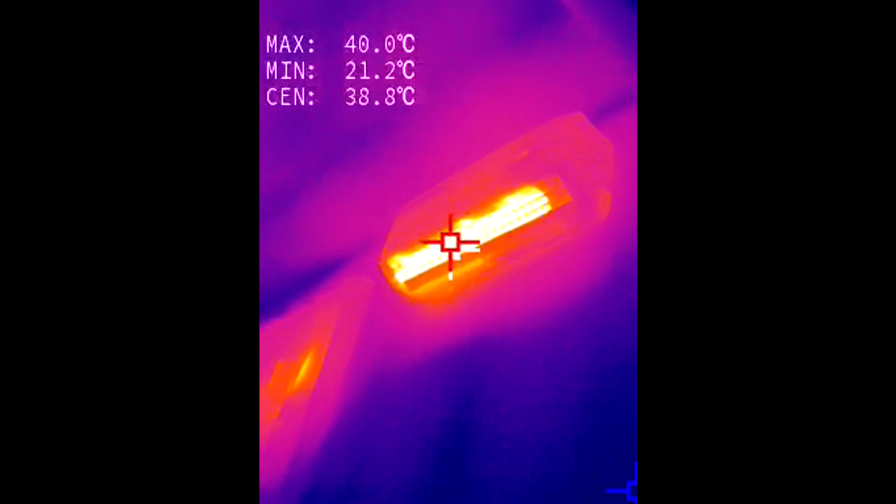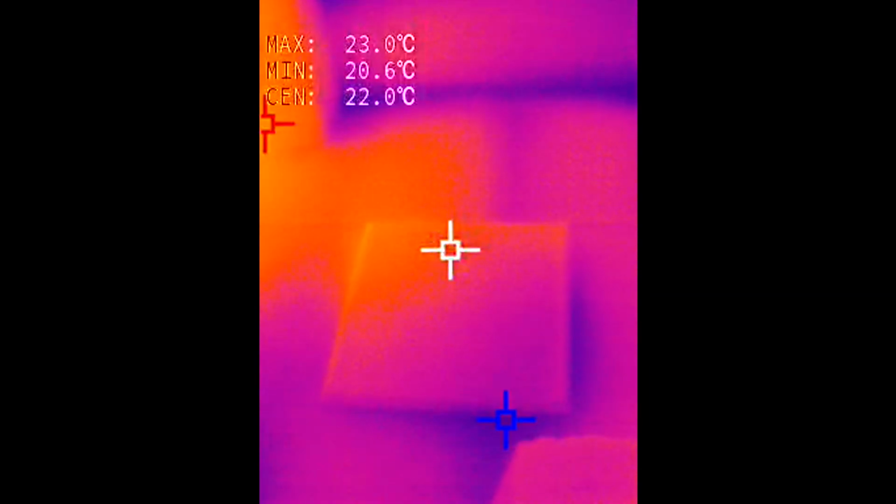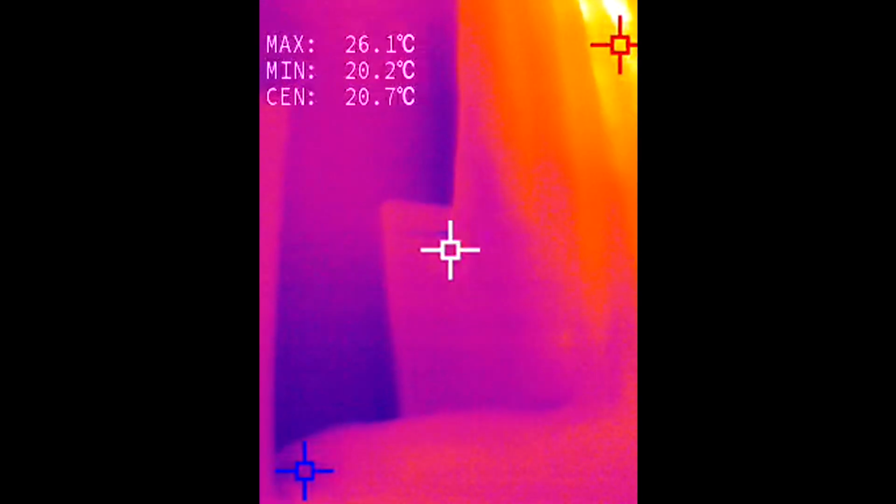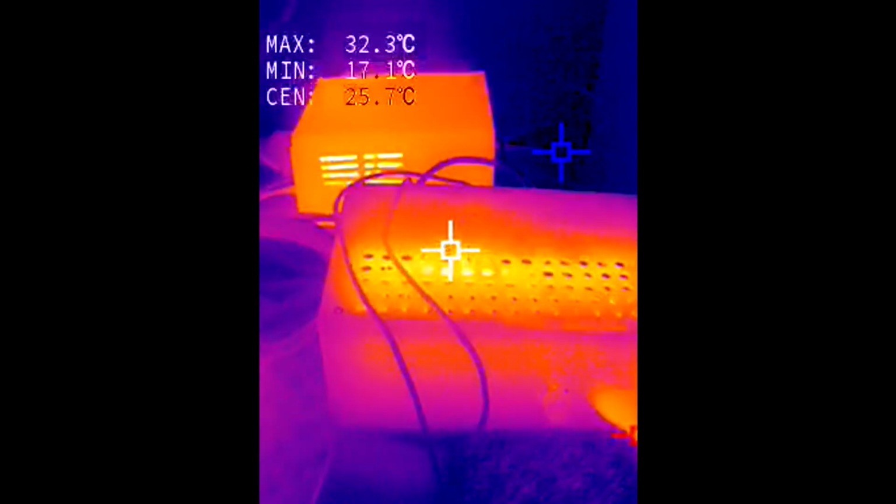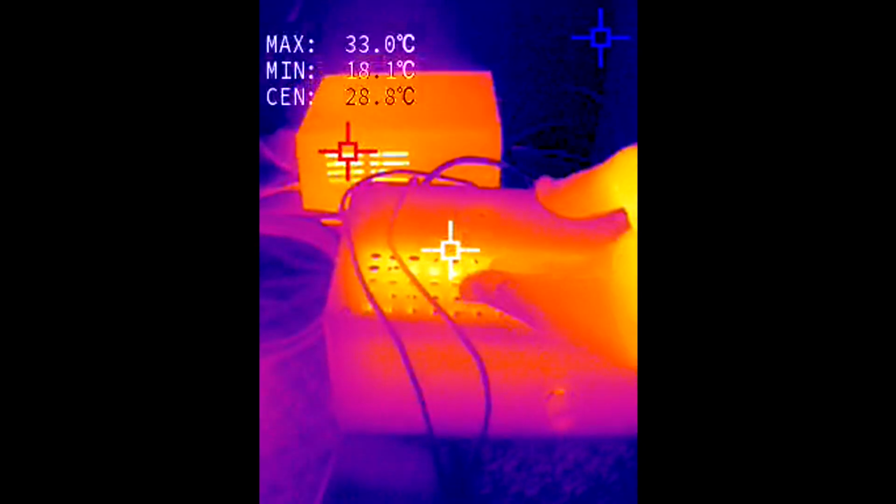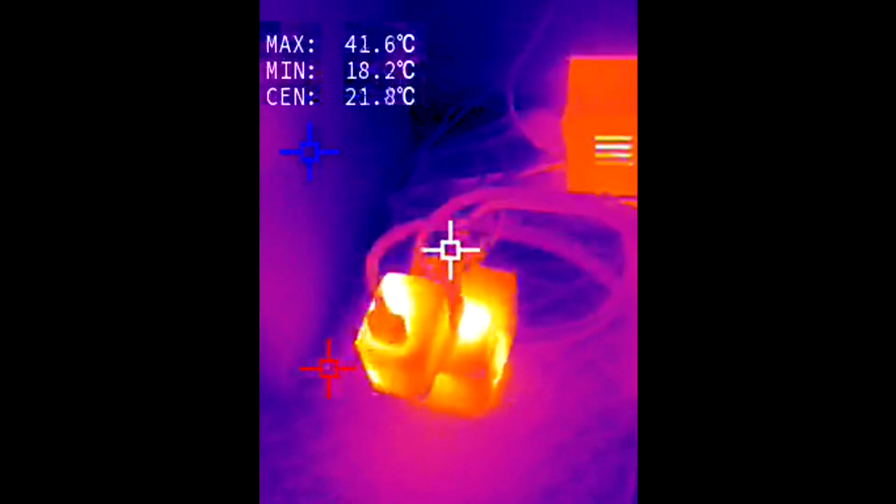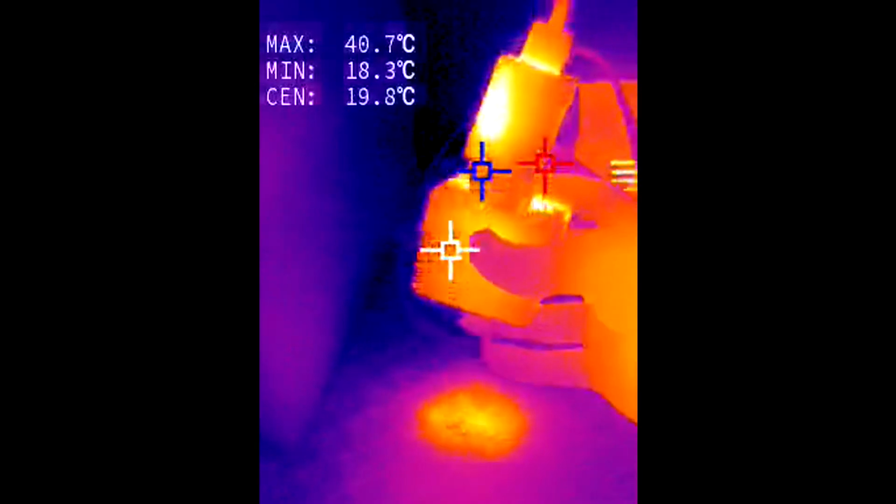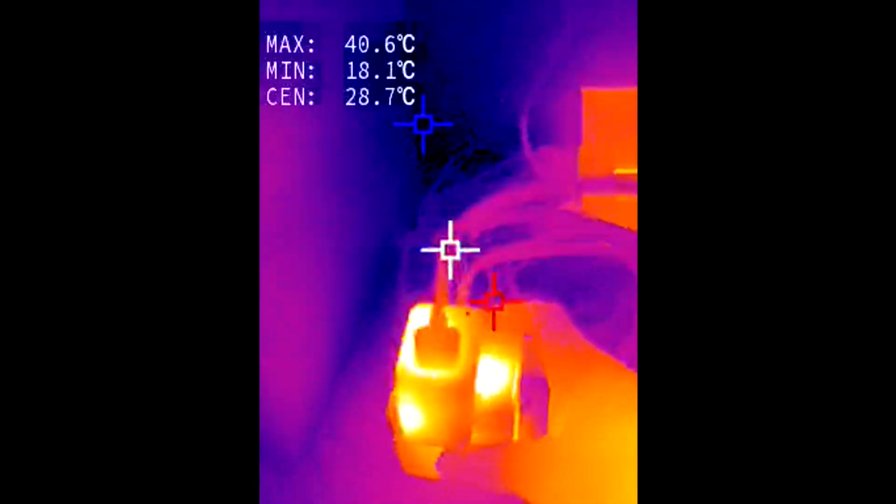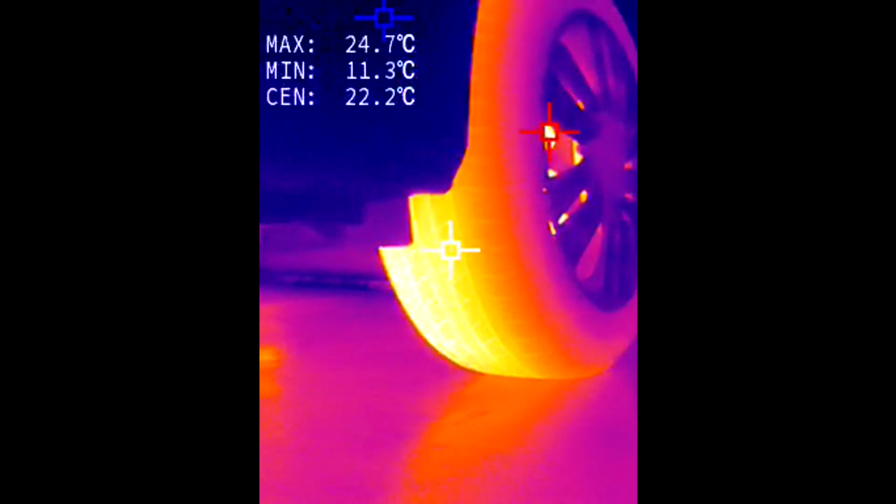Okay, you're looking at the indoor part of my mini split unit in heat pump mode. That's my little box amplifier sitting idle. Behind it is the power supply. Next to it there I'm picking up is a power brick plugged into an extension cord. Looks like a glowing block. This is my car tire after driving on the highway. It's a little bit warm.